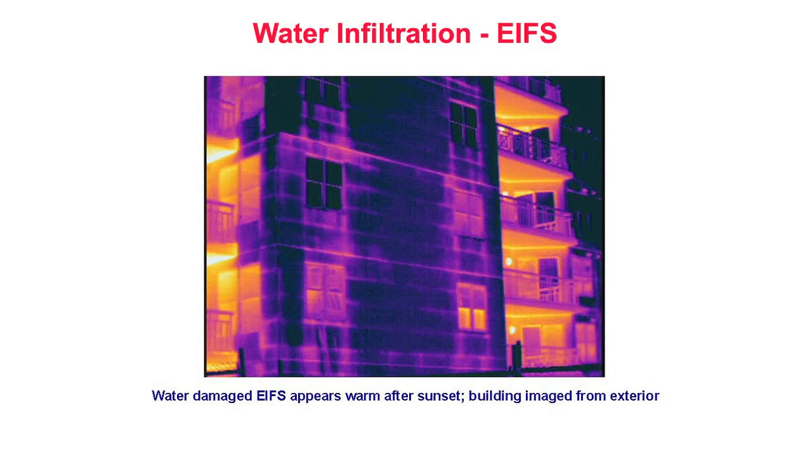This thermogram shows the exterior of a large condominium. At the time of the inspection, the interior of the building was warm and outdoor air temperatures were cold. Following techniques similar to those used for solar-driven inspections of flat roofs, this inspection was conducted from the building's exterior shortly after sunset following a clear day. In the thermal image, we see large warm areas on the exterior walls shown in pink. These pink areas are caused by wet insulation within the building's exterior walls. The finger shapes are caused by gravity pulling the water down through the insulation within the wall. In this case, thermal imaging was used to document the extent of moisture damage associated with EIFS failure.